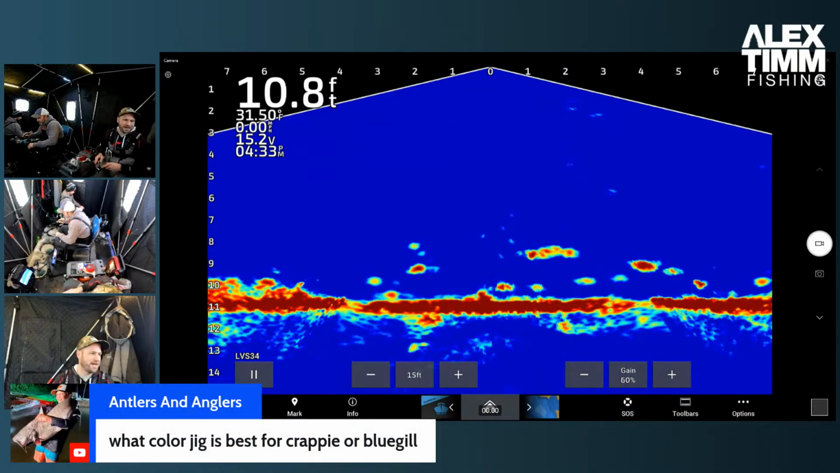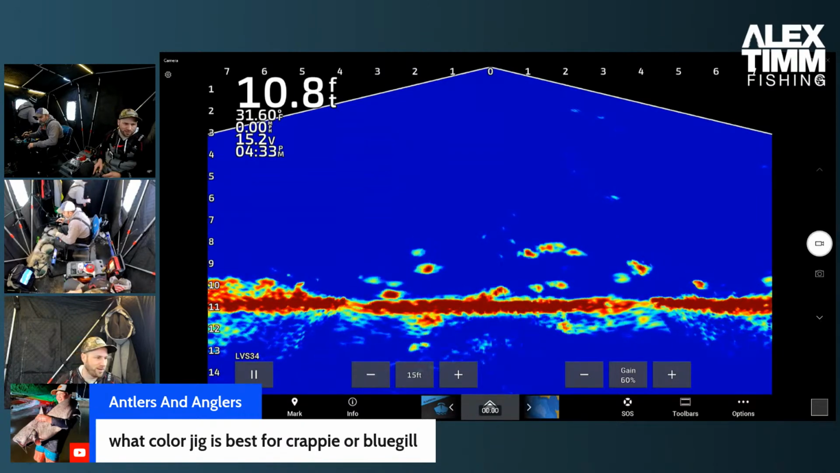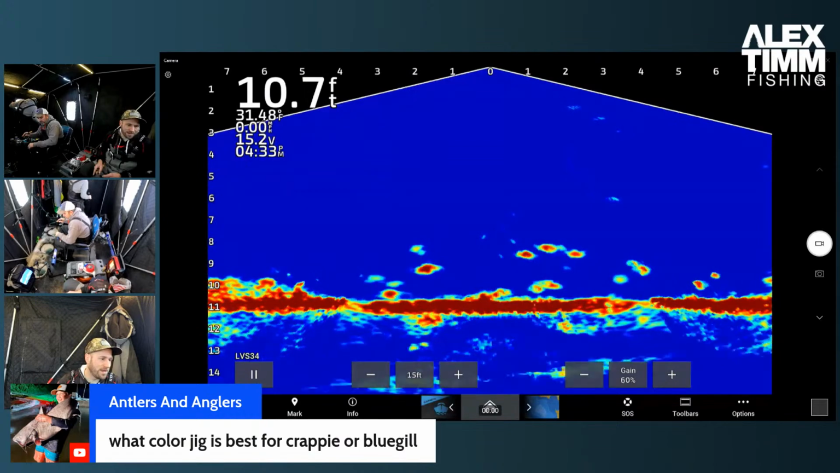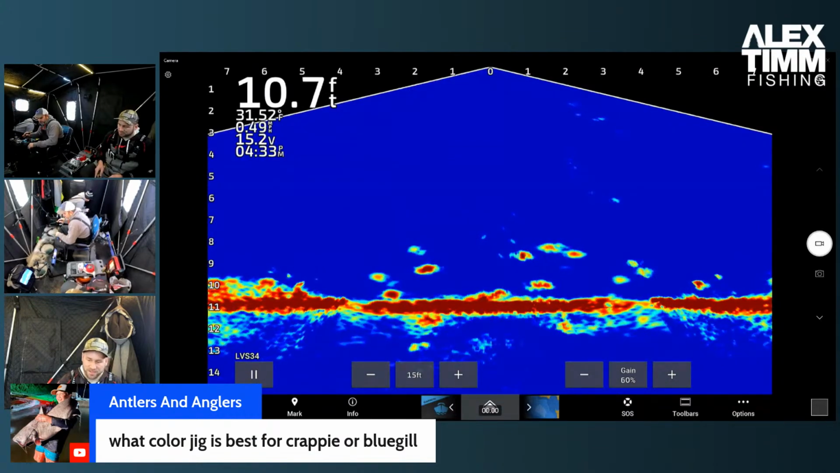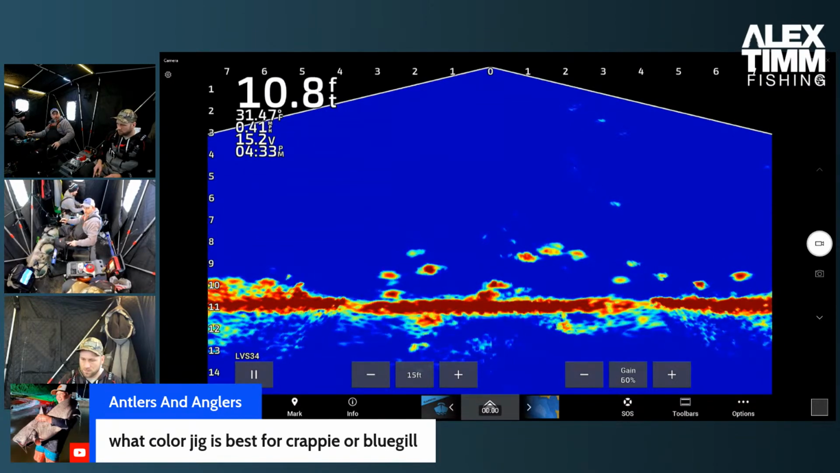What color jig is best for crappie or bluegill? You know, honestly, I would say it depends on the weather. It depends on the lake. It depends on the snow conditions, the light conditions. I mean, there's a lot that goes into it. Right now, I'm using gold. That seems to be working well. What are you using color-wise? I have a shark glow one on, but for the Google Eye, that gold one is definitely a confidence bait for me, I'd say.